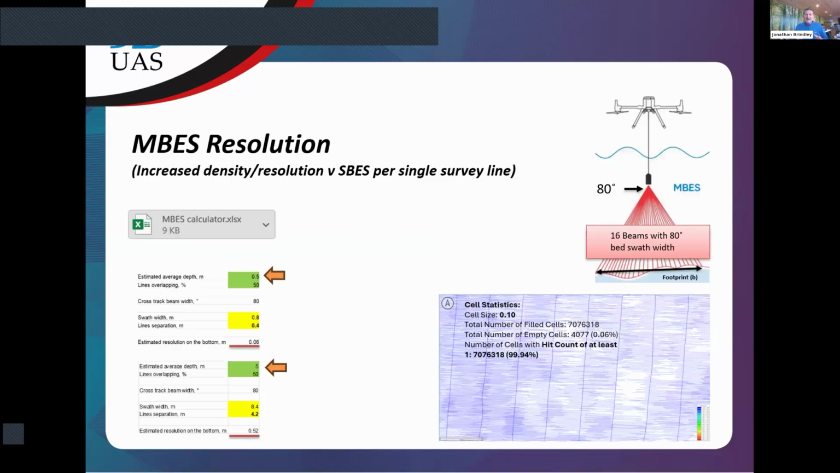Right, so this slide is actually for Alexei to comment on. And the MBES resolution is obviously an important element of why we use MBES in the first place. So, Alexei, do you want to make a few comments on the cell statistics and how this stacks up in terms of resolution?